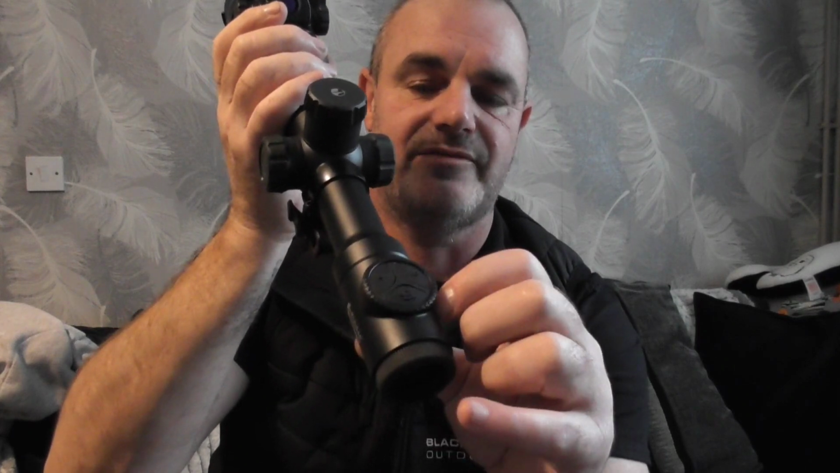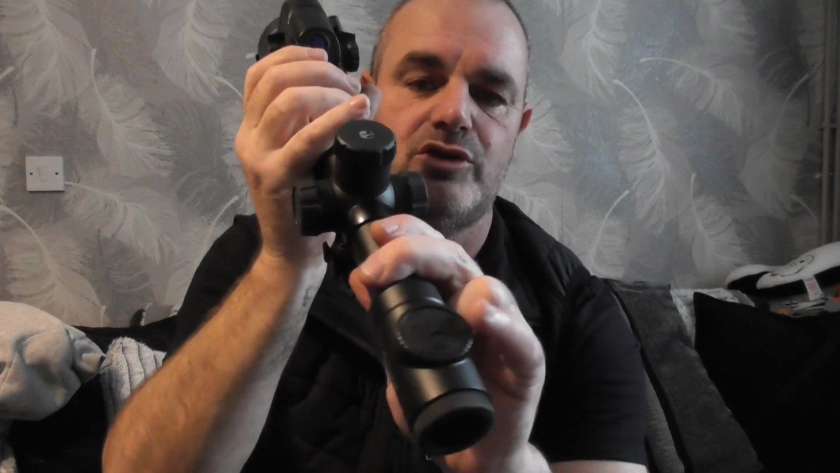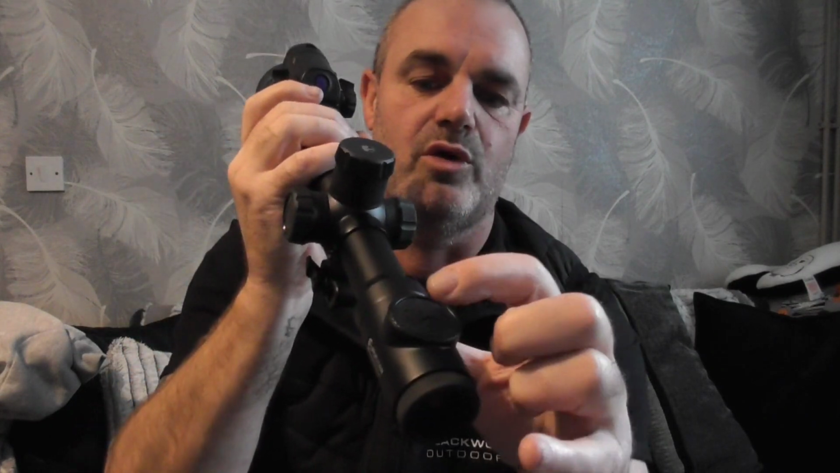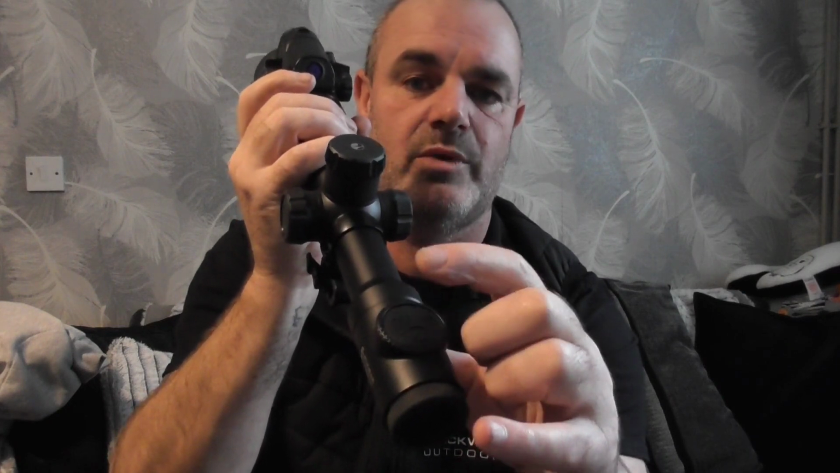The button on the left is for the zoom in. Push it once, you can then use the jog wheel to zoom in and out to wherever you want it, or if you want it to jump up through increments, then just keep pressing it all the way up to 16 times digital zoom.